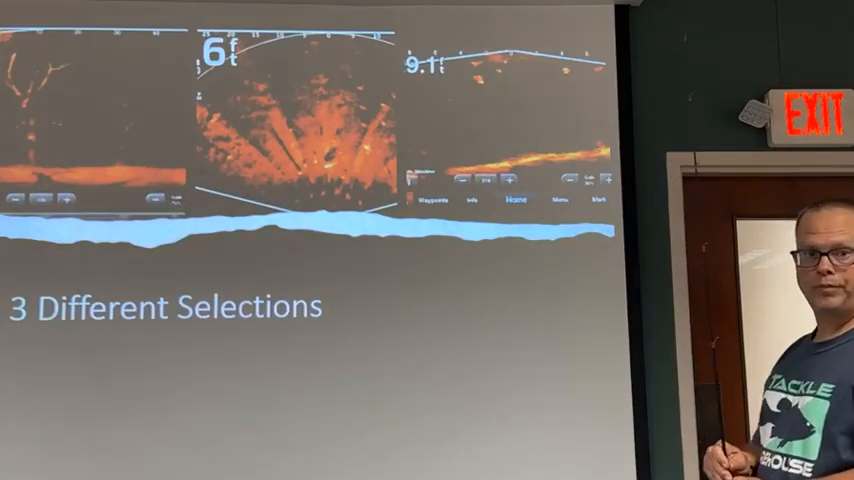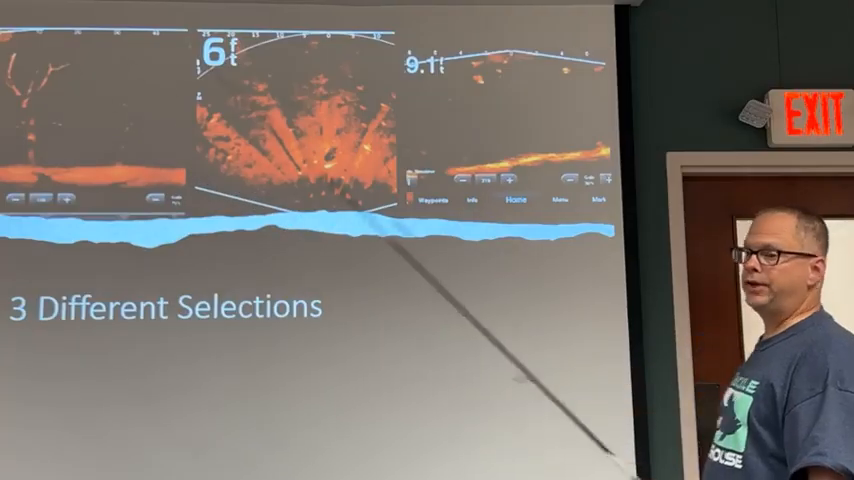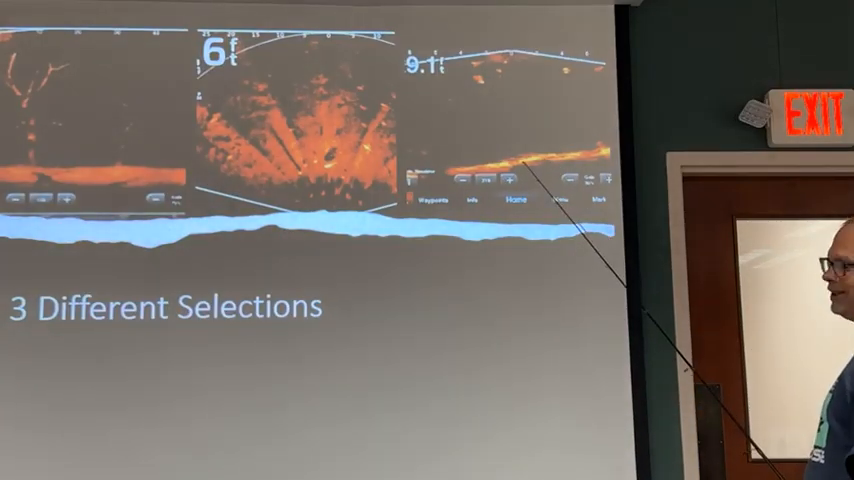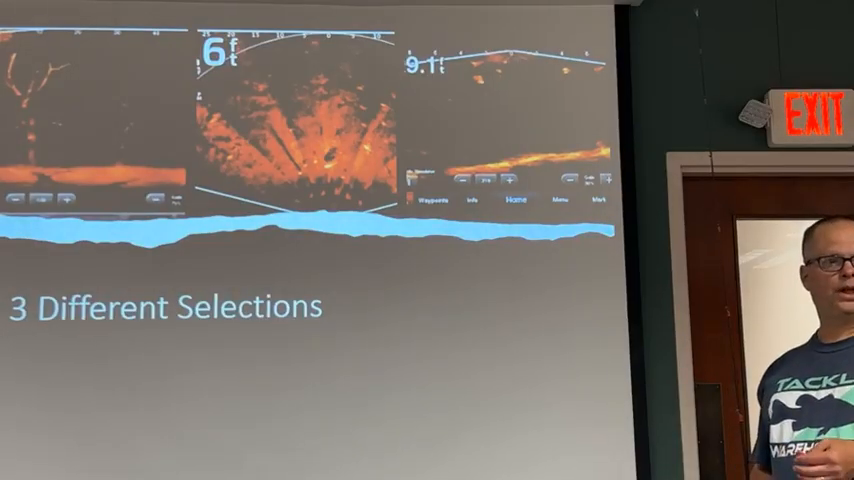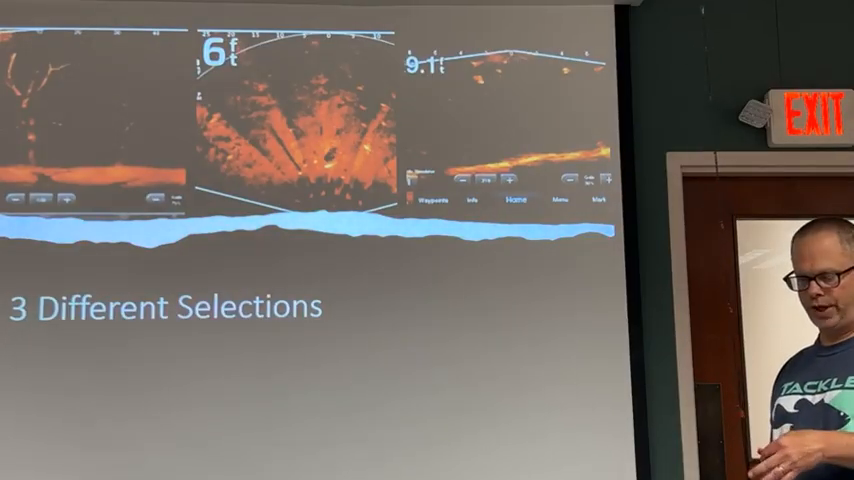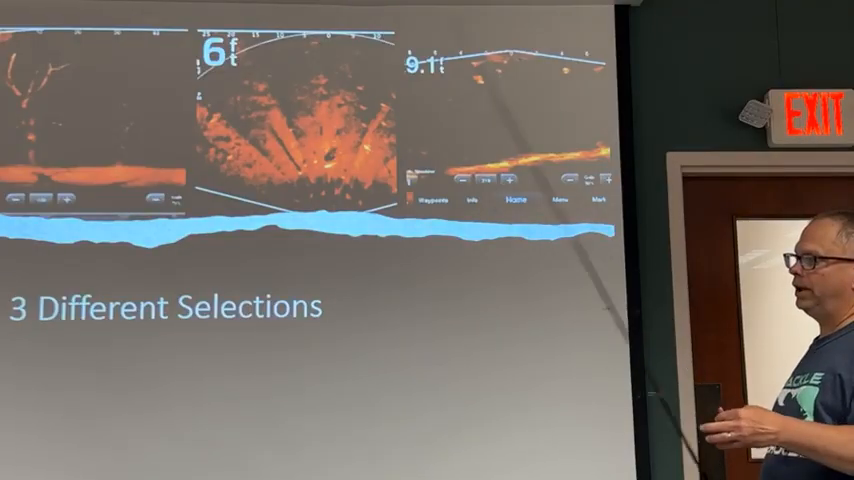Sean, which view do you use most? Which view do I use the most? Absolutely forward. The down would be great if you're stationary and you're not moving, and you're dropping that jig down there and you can stay on it pretty good. Down is nice.